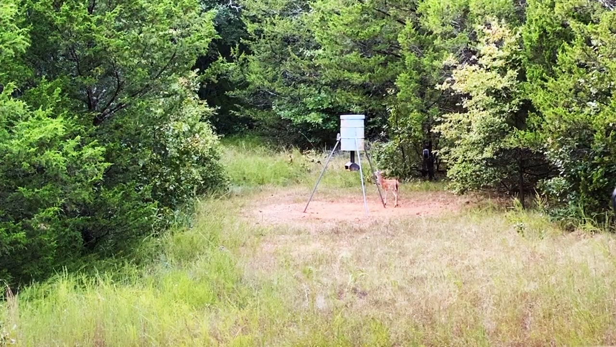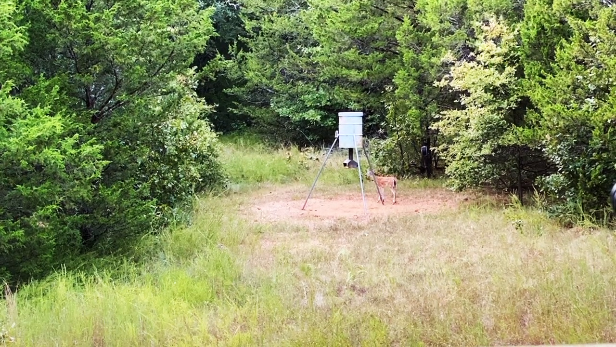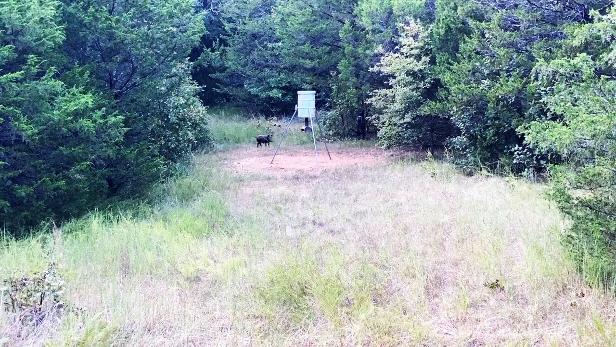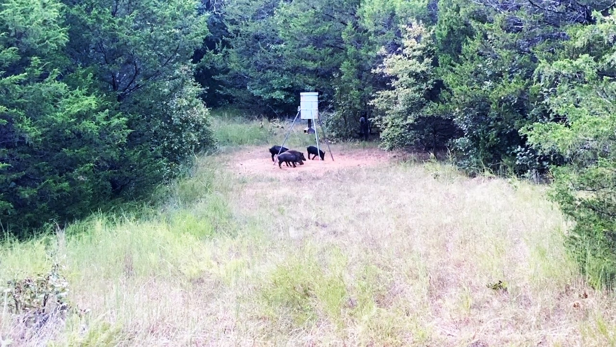A fawn came in 15 minutes later. I really needed her to shake some corn out of the feeder, but it's just beyond her reach. At 6:45, a solo boar came in, but he's not my target boar. The one that I'm targeting is much taller. 10 minutes later, these 4 piglets came in. They are part of the sounder that was here just an hour ago.